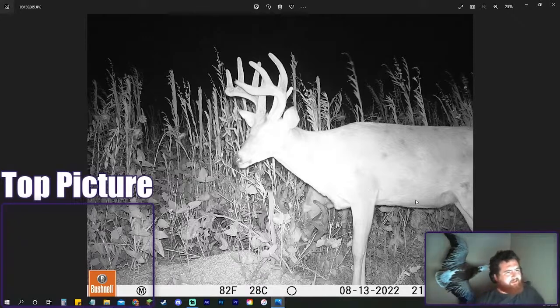He could be older. He's got a little belly. His back's pretty boxy. He's got a little bit of a brisket going. Kind of a short, stubby neck for the early season. This will get a lot thicker in the next couple months. So I'm going to say this buck is probably 5.5. But like I said, I'm not going to make any assumptions yet.